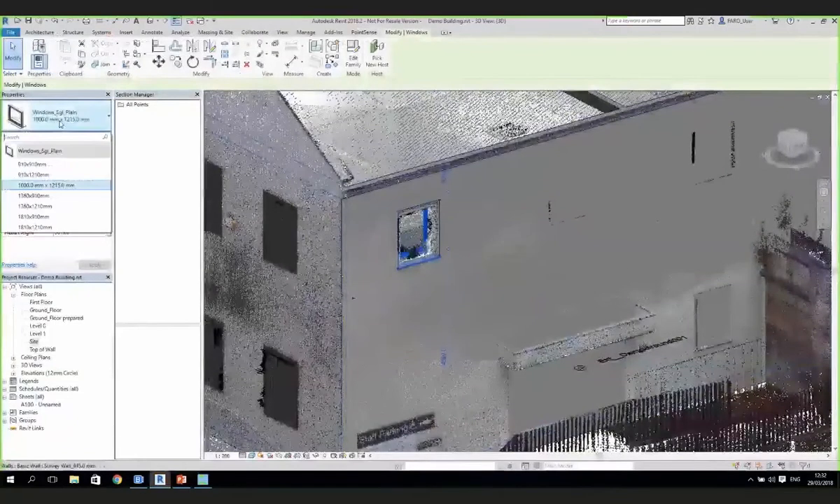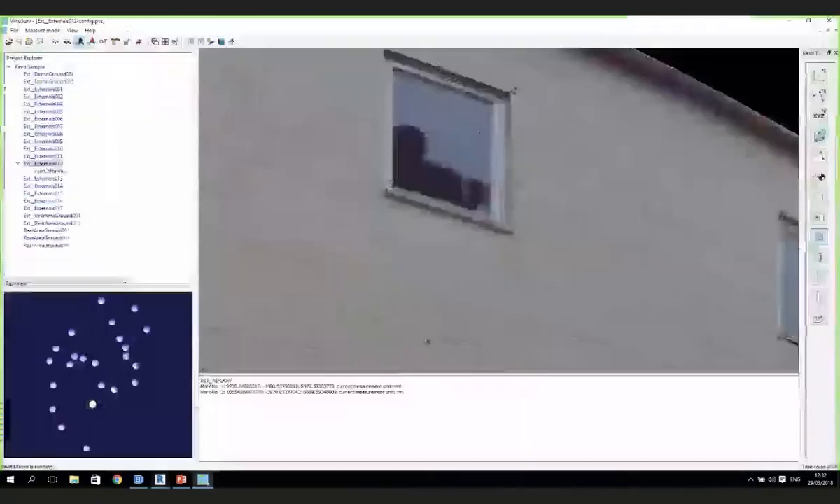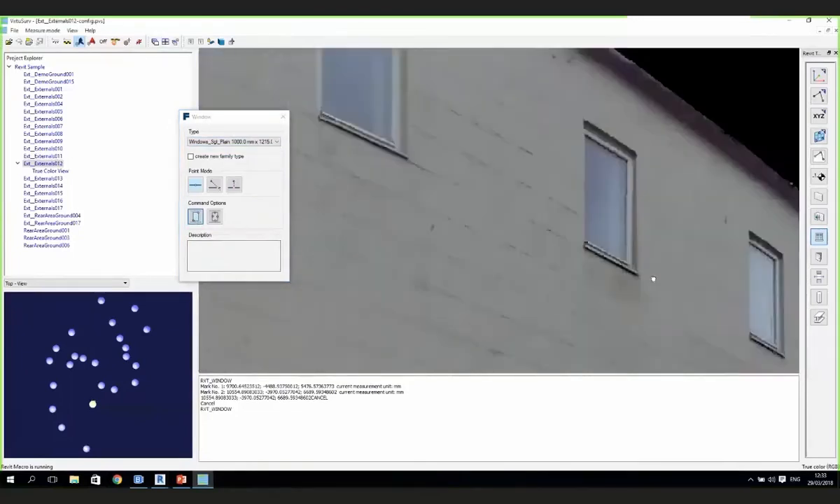And because we had ticked that box that says create new family type, it's actually duplicated the Revit family, edited the height and width parameters, and renamed it as well. So we've got a completely new type of that particular family. If we want to, we can insert some more of those, but we don't always have to tick create new family type, or we can if they're different. It's completely dependent on what we want to do. But we can then put some of these windows in nice and quickly.